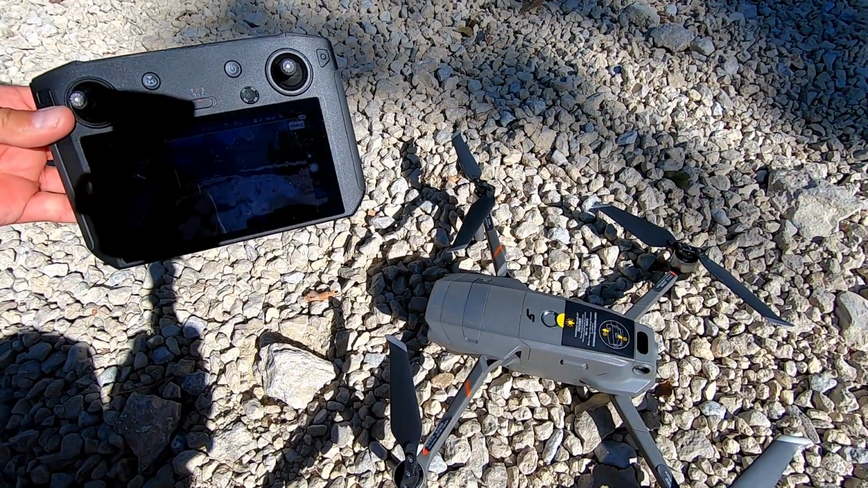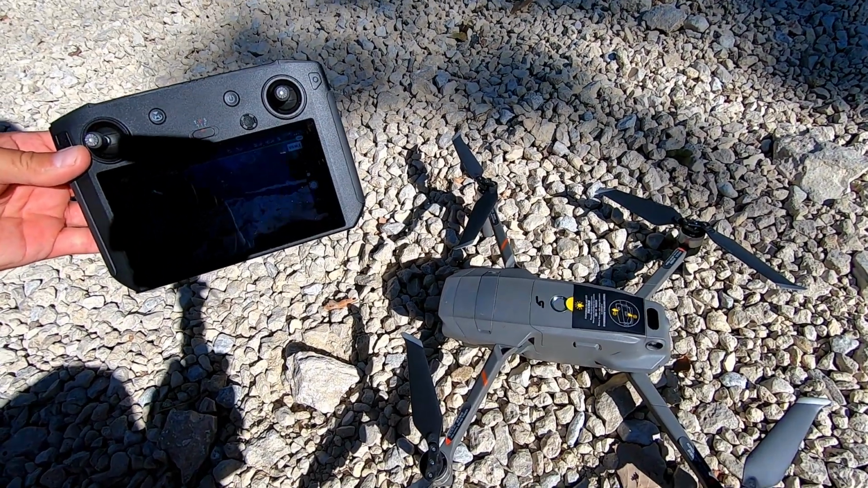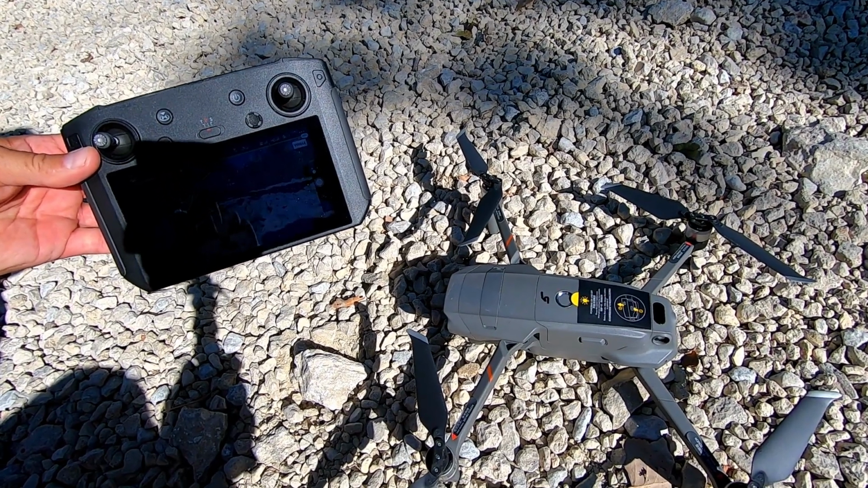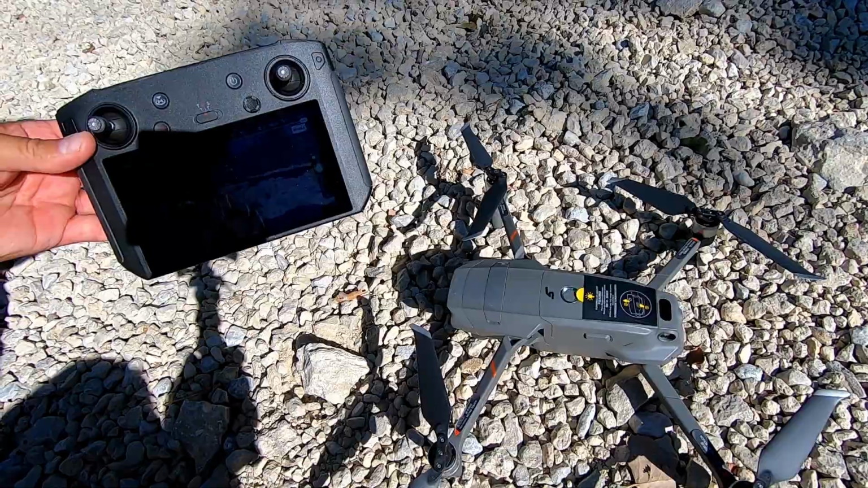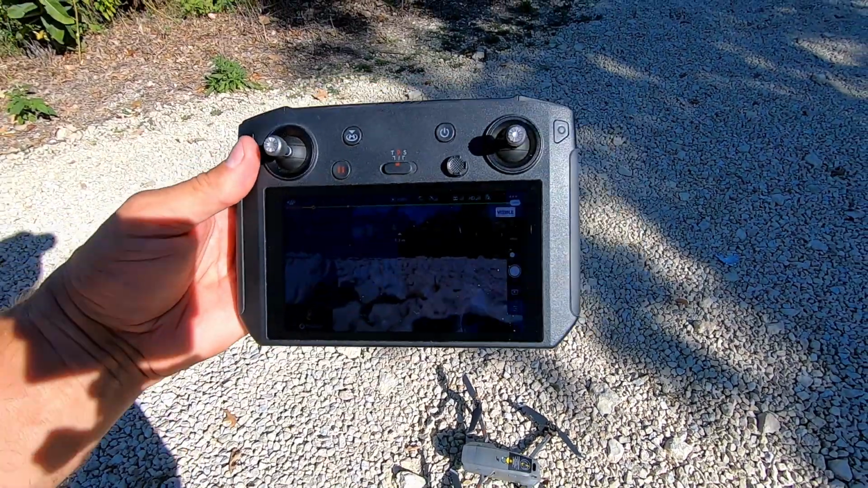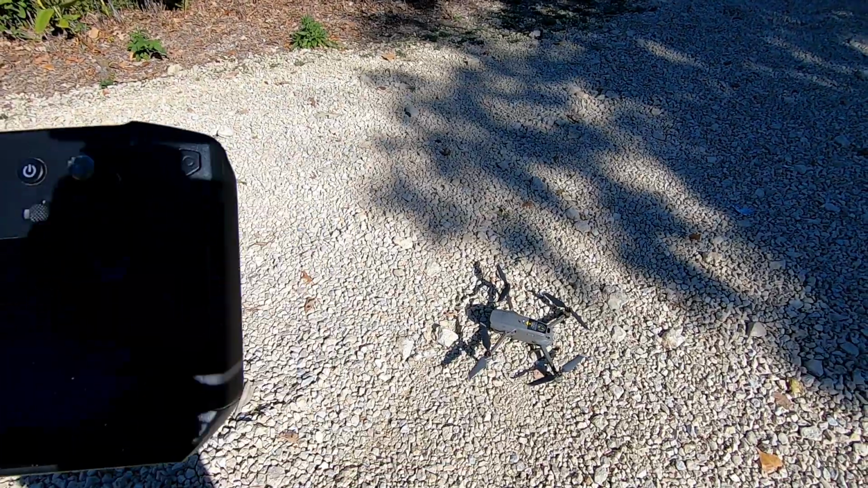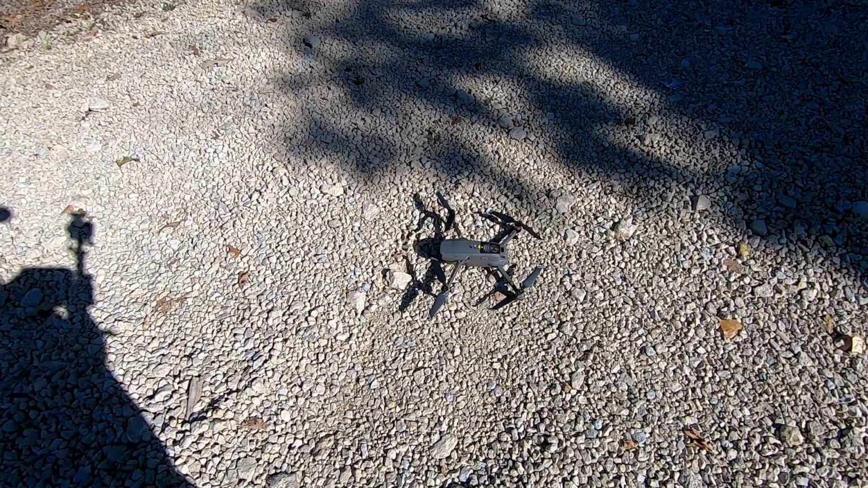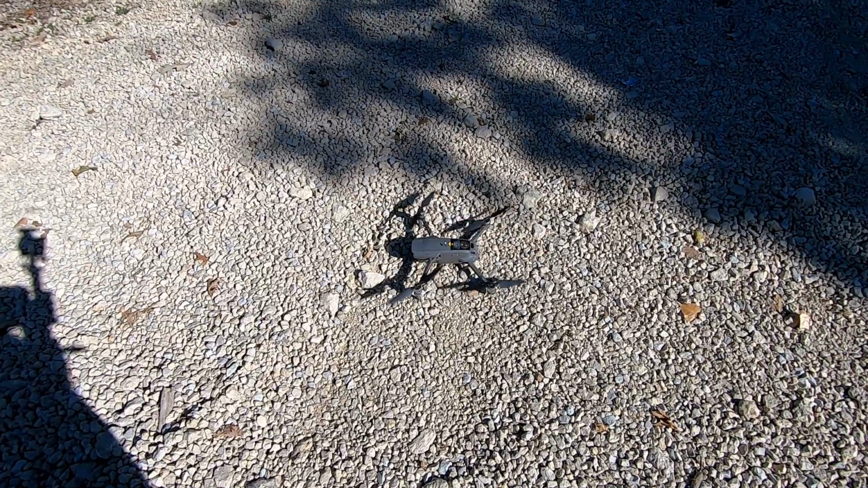This is the drone outfit that I use most often. It's a DJI Mavic 2 Dual Enterprise. It's got a regular camera on it, and it's got thermal imaging. And then the controller here has a built-in monitor. So I'm going to put this thing in the air and give you some examples of how this works.